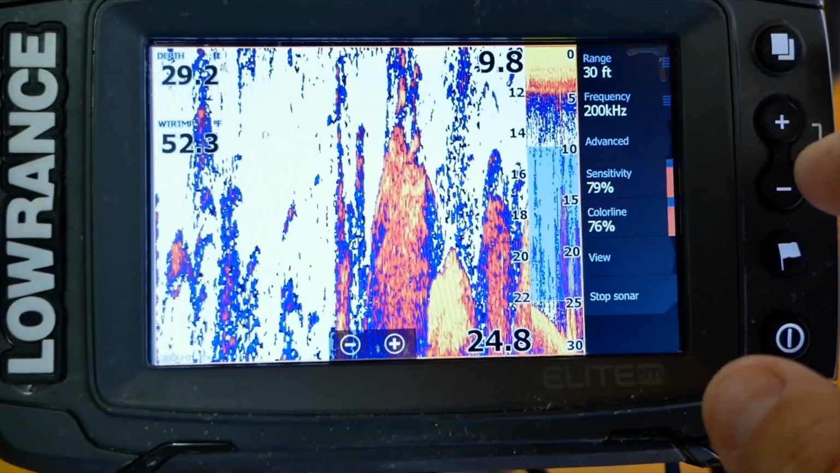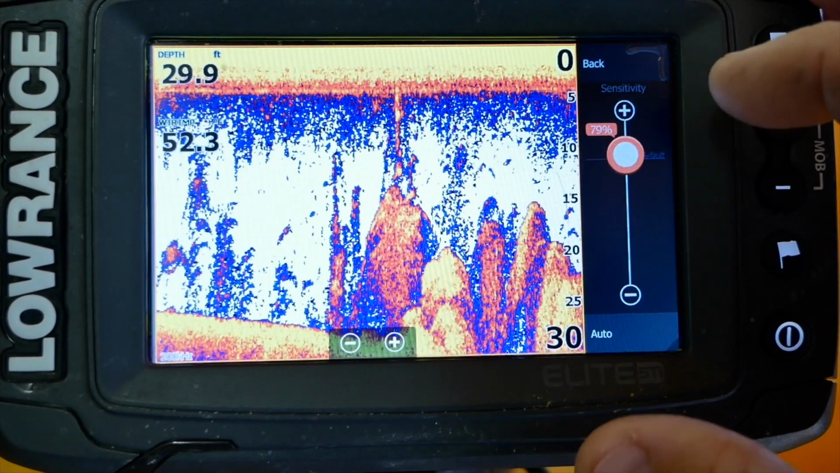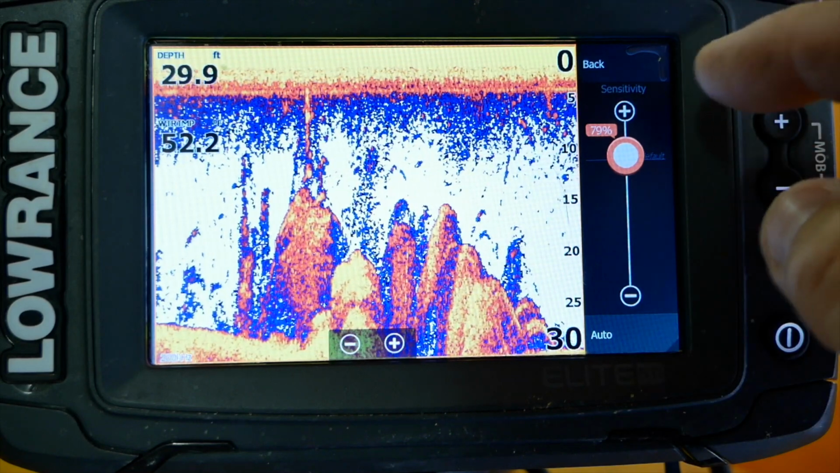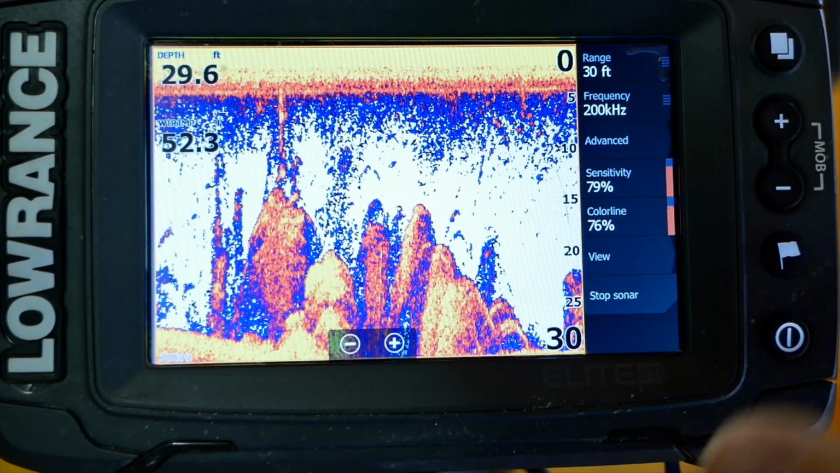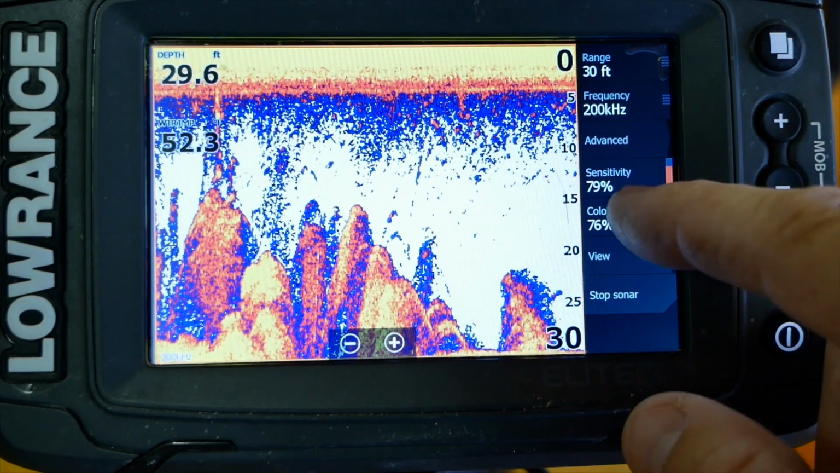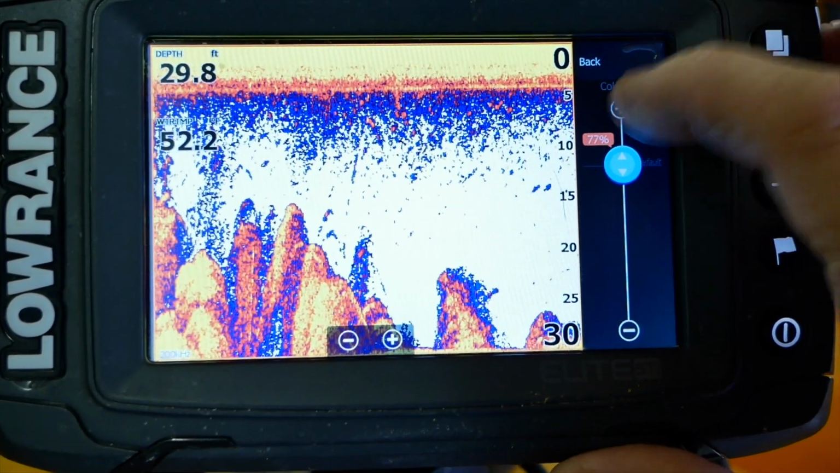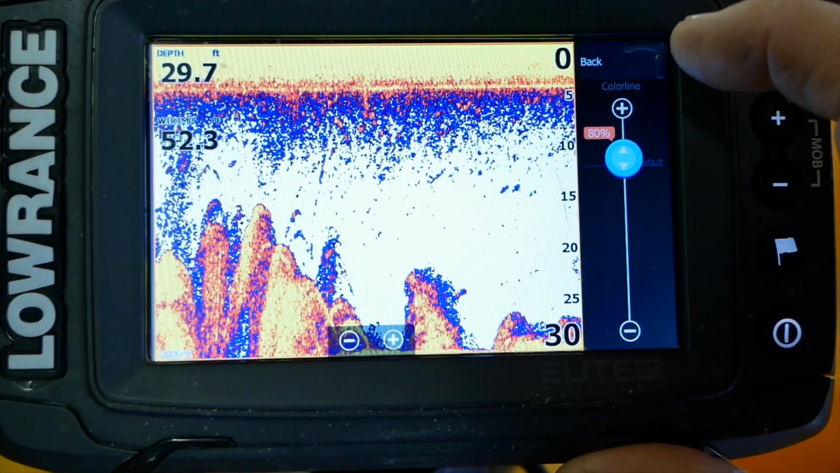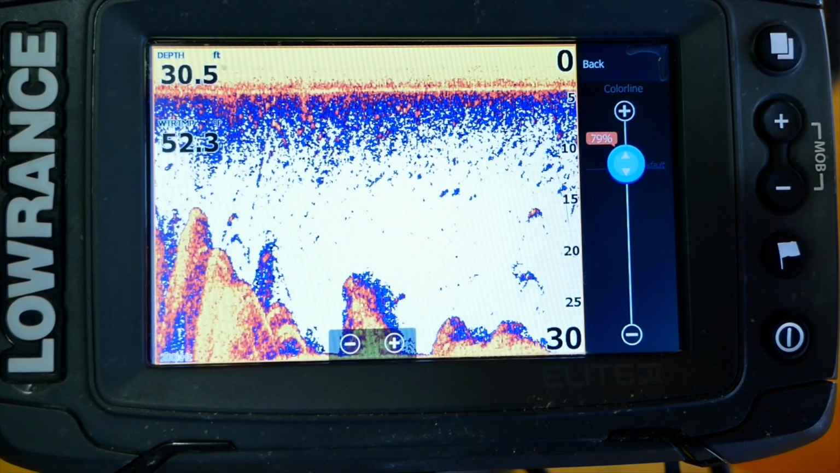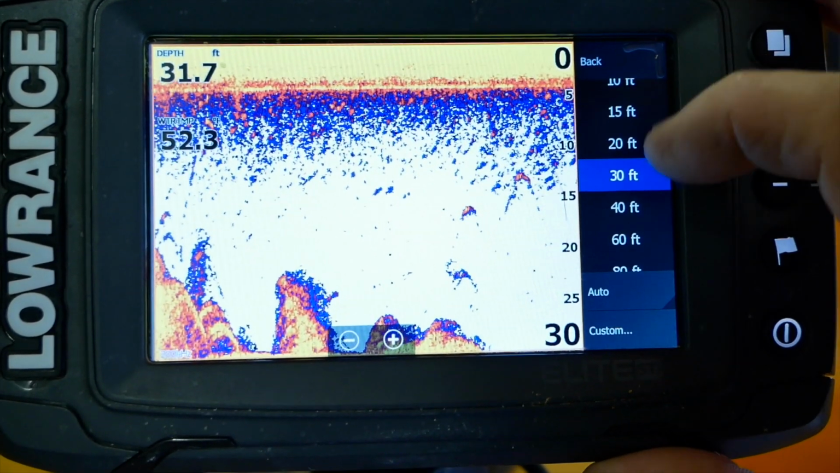So we'll go back, clear cursor, zoom back out. Alright, we've got that sensitivity cranked up, and now we're going to go to, and you can play around with that sensitivity. You ain't got to do it the way I do it. You just play around with it. We'll go to curl. Click on that, and then we'll go to about 79%. You can play with that a little bit, but that's about right. The more yellow you have in that bottom, oops.